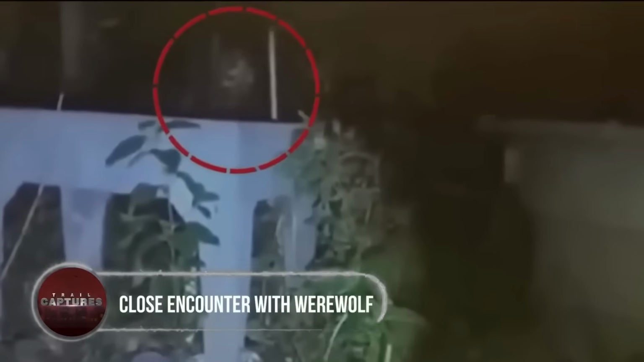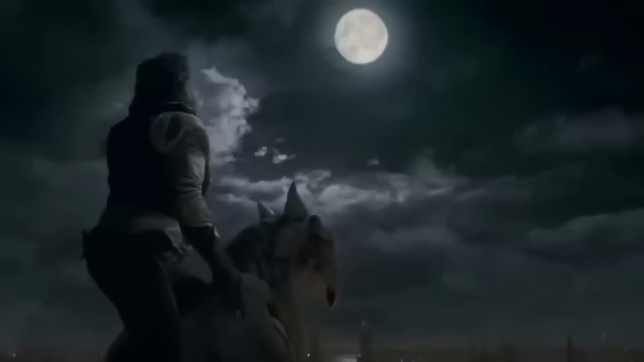Close encounter with werewolf. In Brazil, one fateful night, a man claimed to have experienced a spine-chilling encounter with a werewolf. Unlike the common myth of full moon transformations, this horrific beast emerged on a pitch-black night. The man stumbled upon the creature hiding behind a wooden structure in the dark forest. Feeling watched, the man turned his camera towards the menacing figure. The werewolf, realizing it was being observed, lunged forward, attempting to attack the man. Fortunately, the quick-footed man escaped with just a glimpse of the terrifying beast.